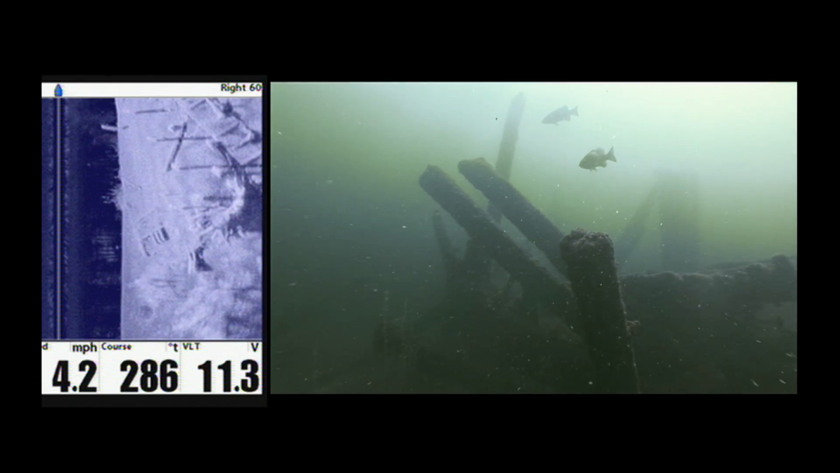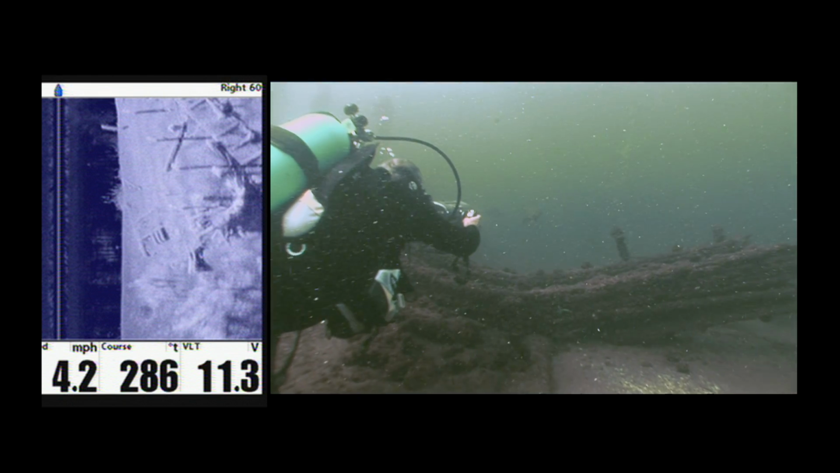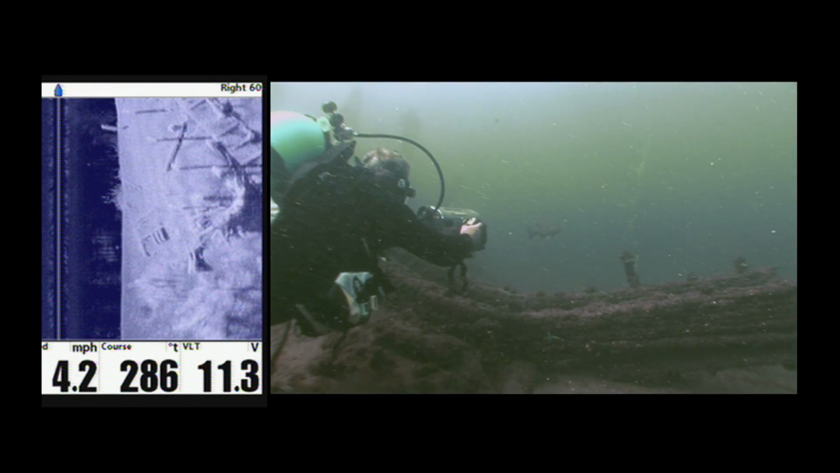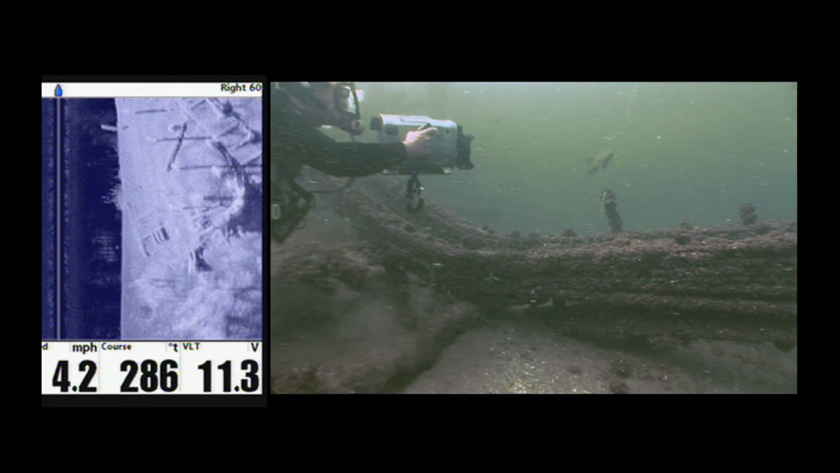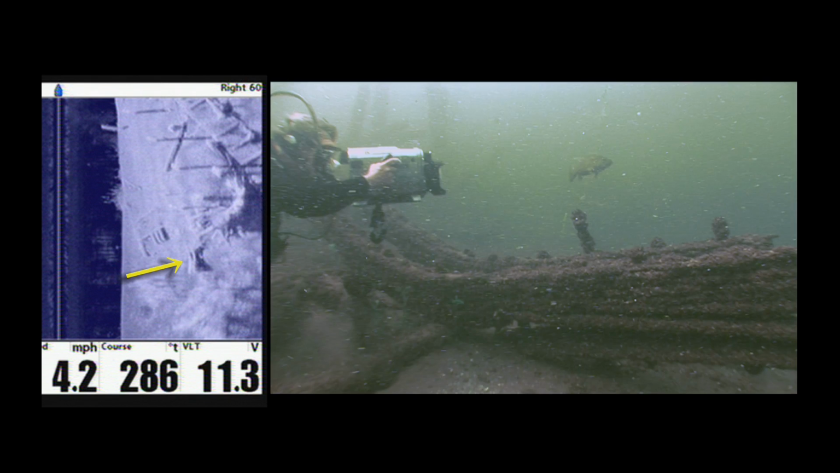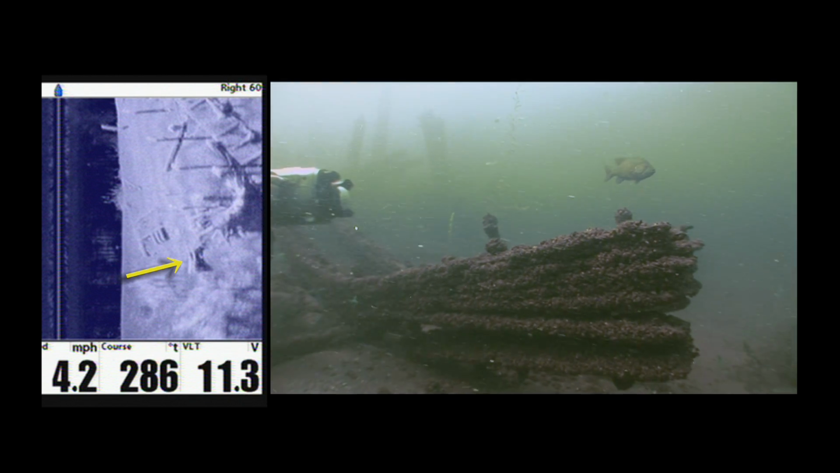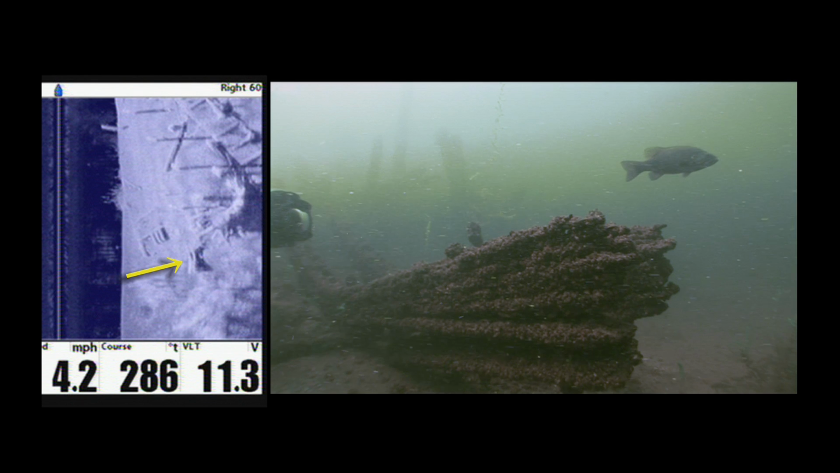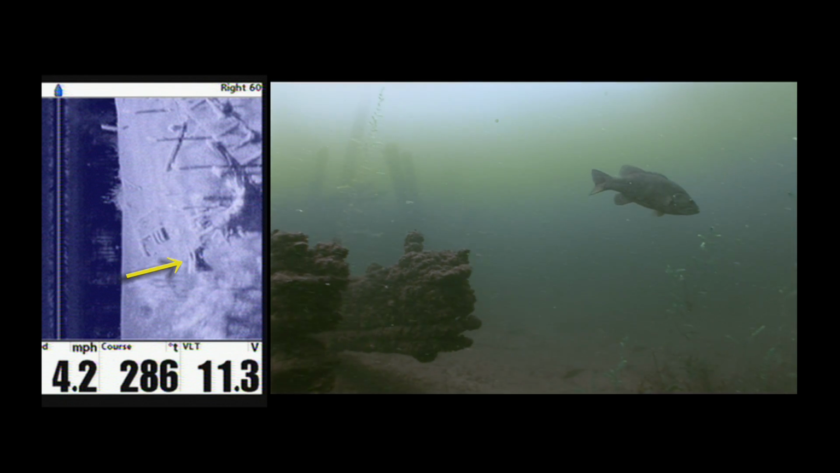We'll utilize the Humminbird Side Image on the left side of the screen as a three-dimensional topographic map as we explore and identify the broken components of the sunken wreckage. If you glance at the yellow arrow on the side image, this indicates my current position and direction. You'll notice the pair of bowed beams which have broken away resting on the bottom.